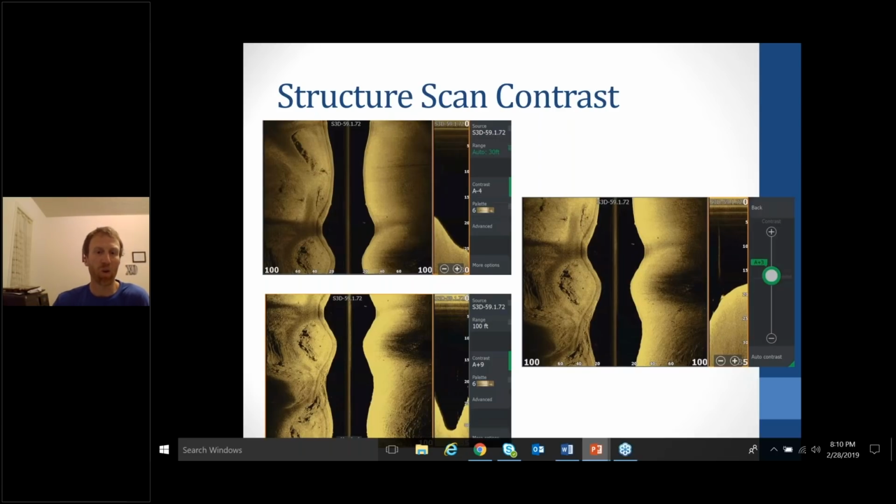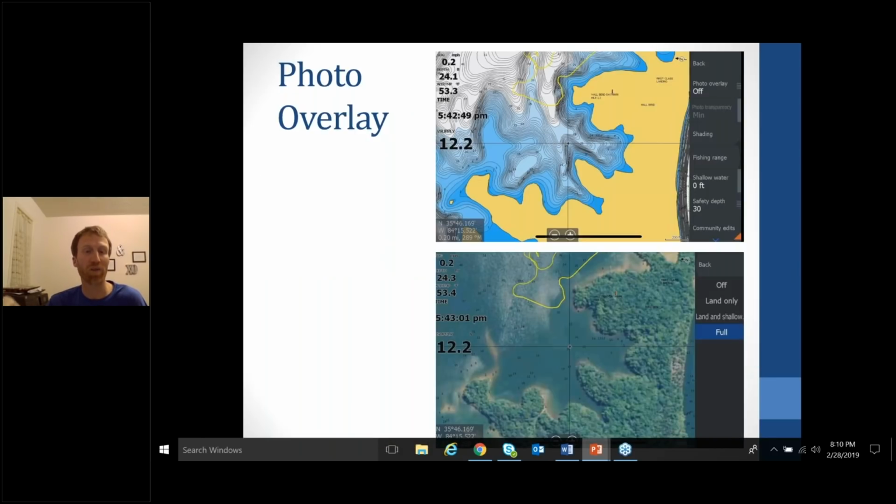So what's neat about the photo overlay is that on some of these lakes, the photos were taken when the lake was down, and that's exactly what happened on Douglas. Basically they took the photos whenever the lake, I think, was 30-something feet down. So you actually get to see what the humps and the long tapering points look like on your photo overlay.